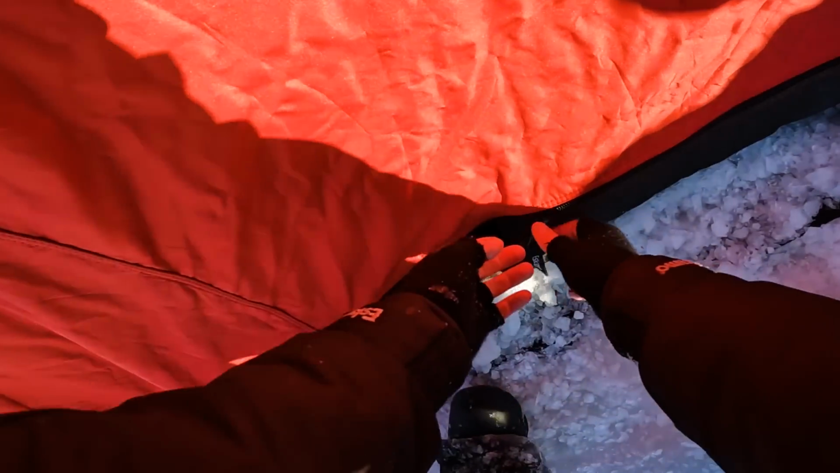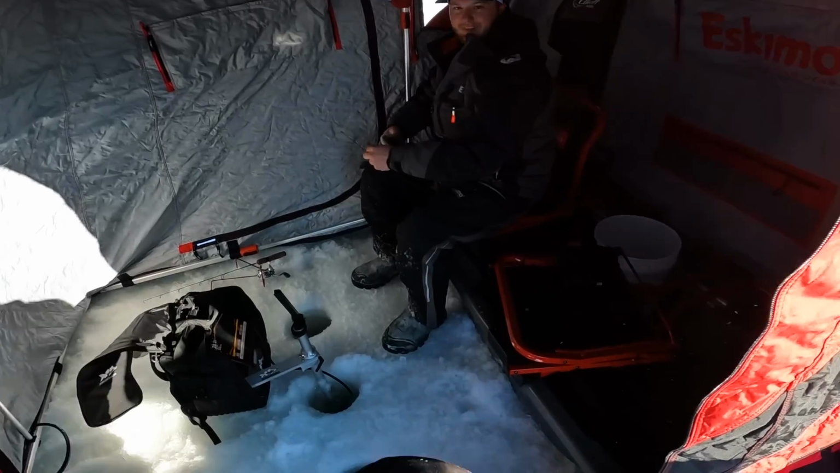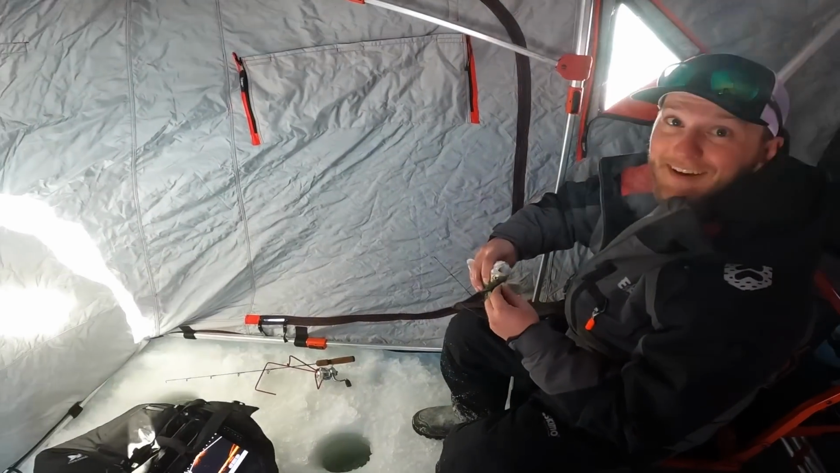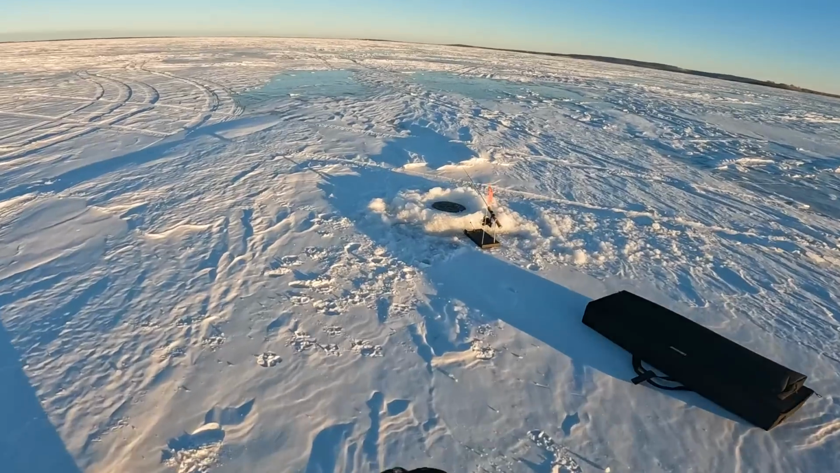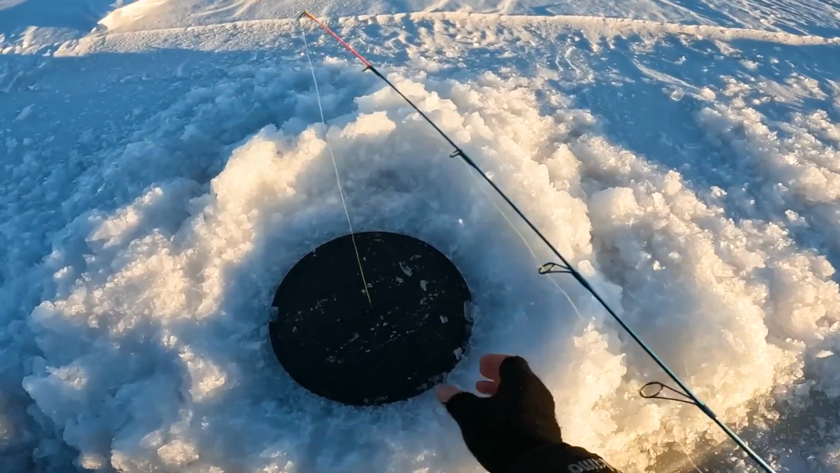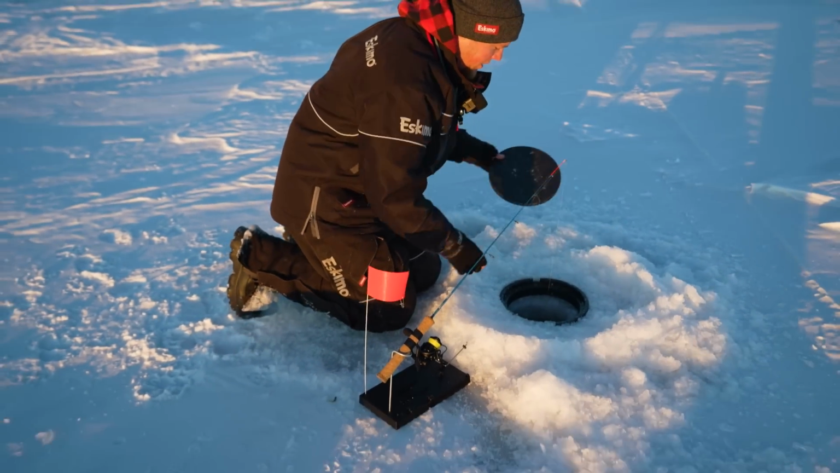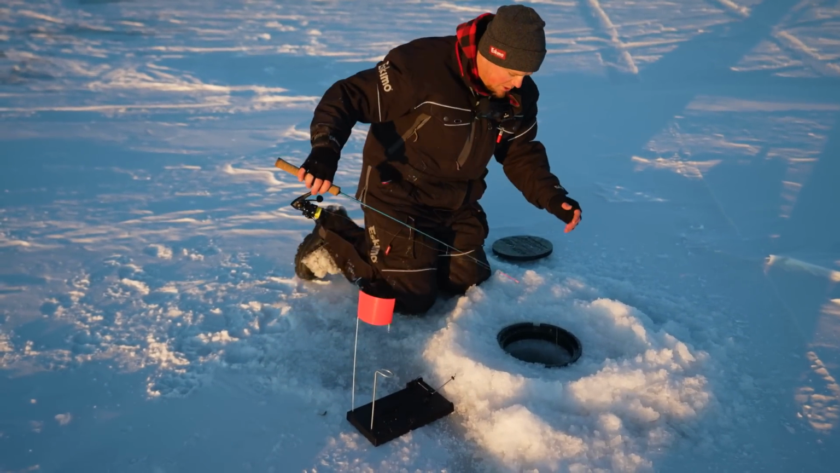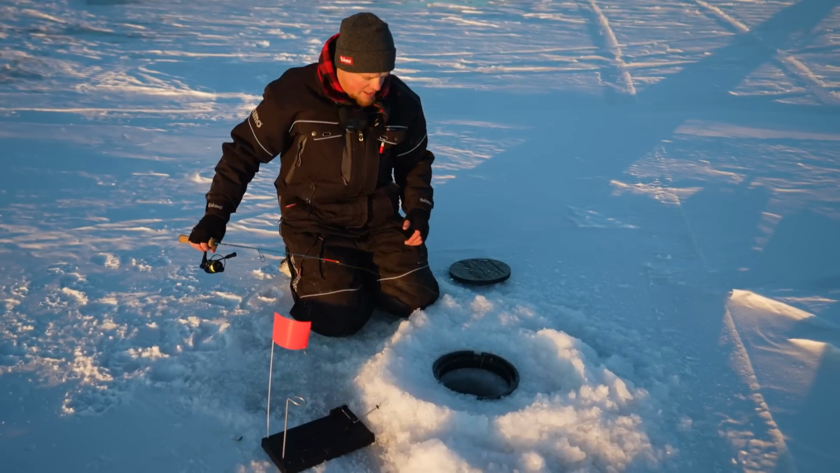What's happening? First walleye. Heck yeah, buddy. Big ones. It's freaking cold out there, buddy. Yeah. Nice and warm in here. This is the same one that just went up before. I jumped into the shack. He was just running, so hopefully he's still on there.